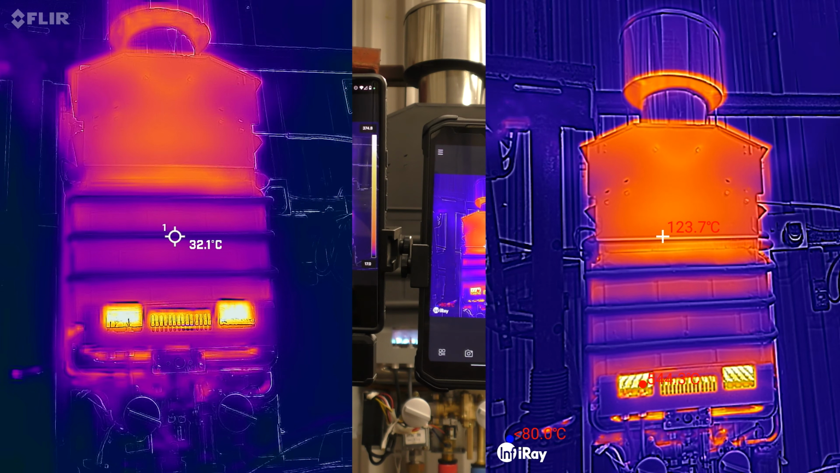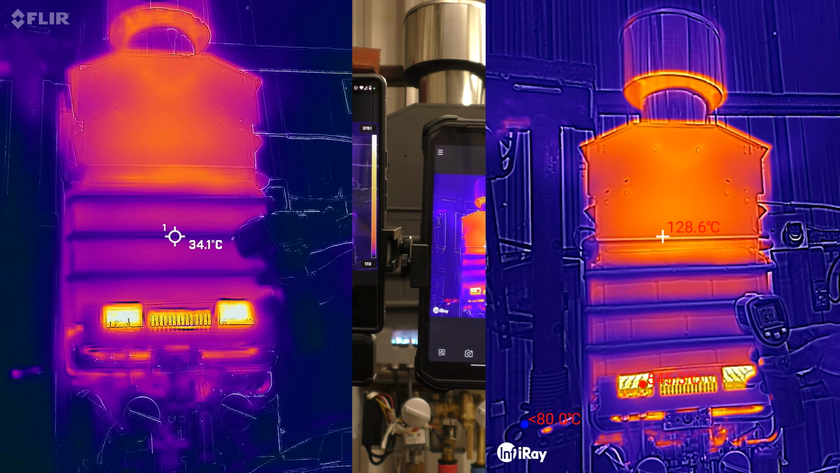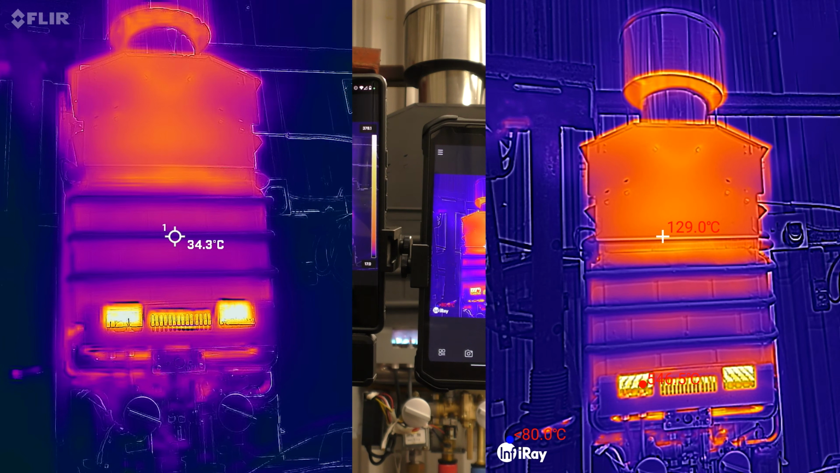I don't really have an accuracy test. I can use my thermometer gun. Let's aim it roughly where the... Oh yeah, 32 degrees. It's really 32 degrees right there. Is it 32 degrees? It might be actually. That's not terrible.